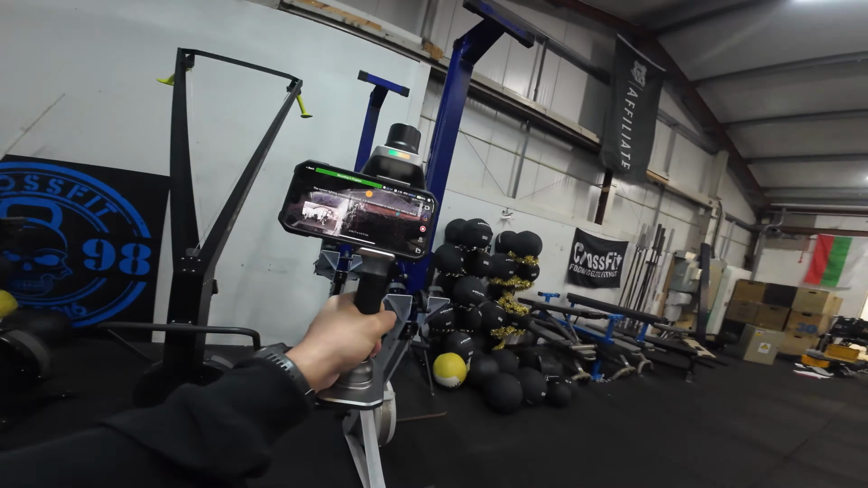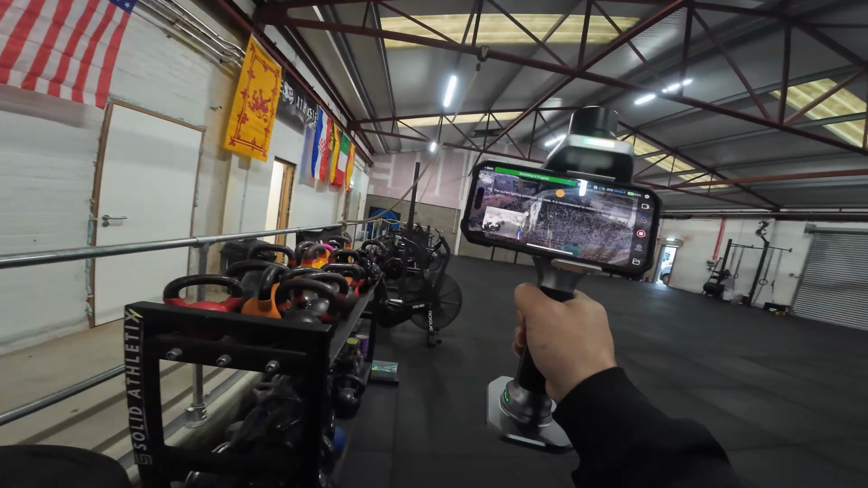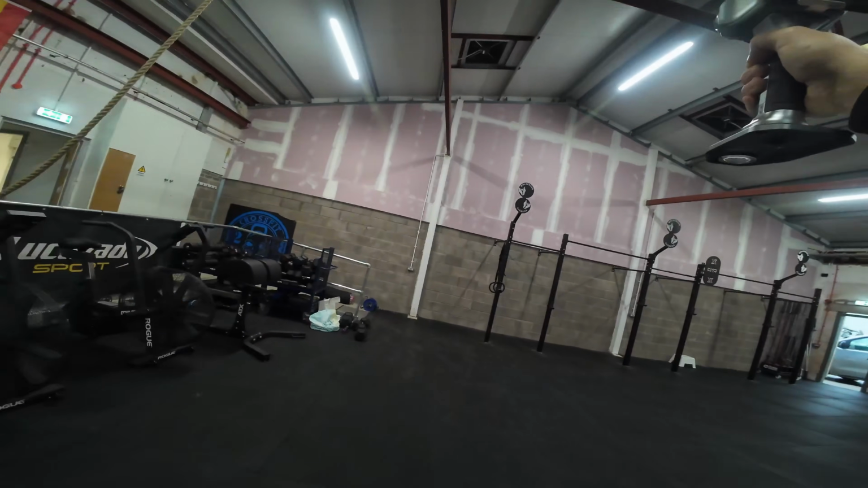And if you want to see this scanner put to work in a real job, I recently used the S20 to scan an entire CrossFit gym, full interior, complex geometry, equipment everywhere. It is a proper real world test of what this scanner can actually handle in a demanding environment.